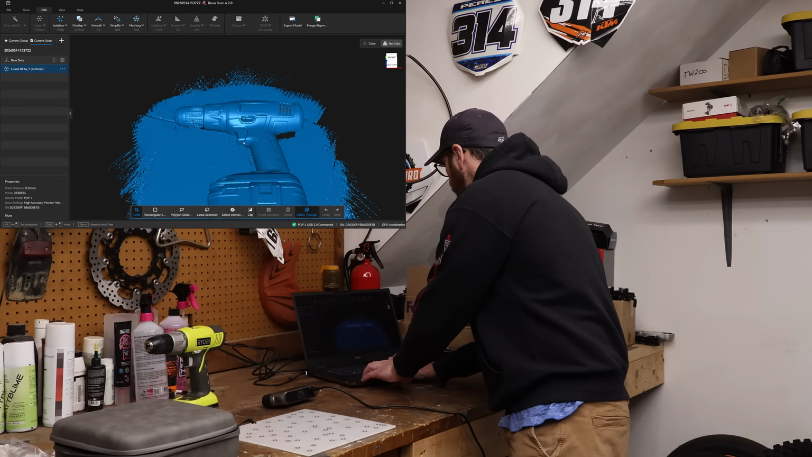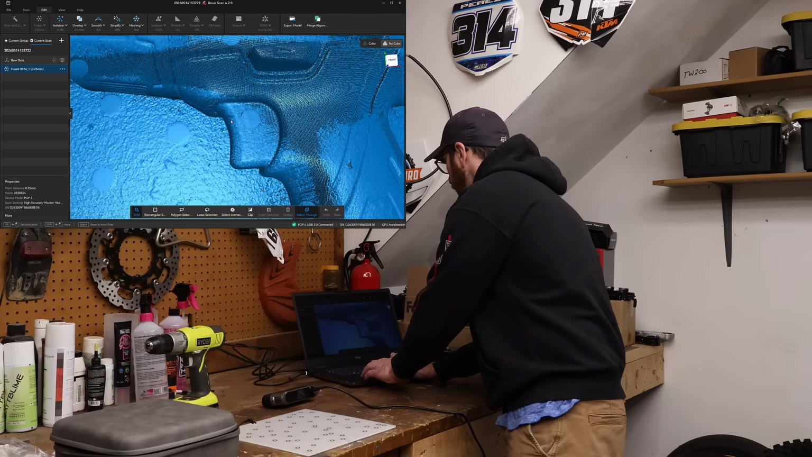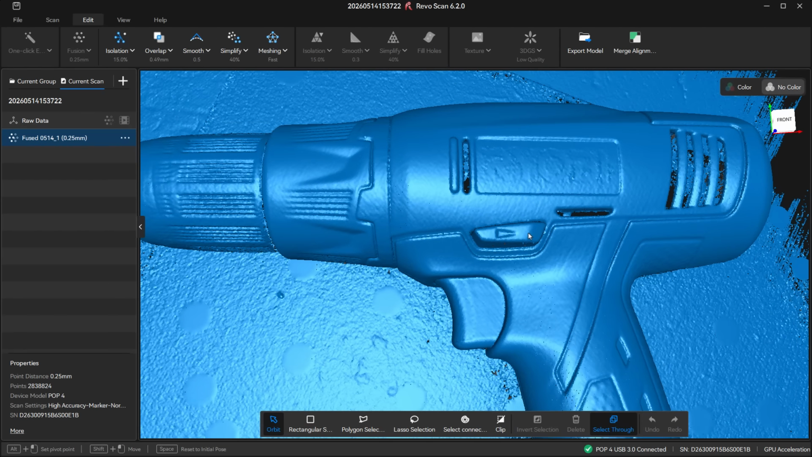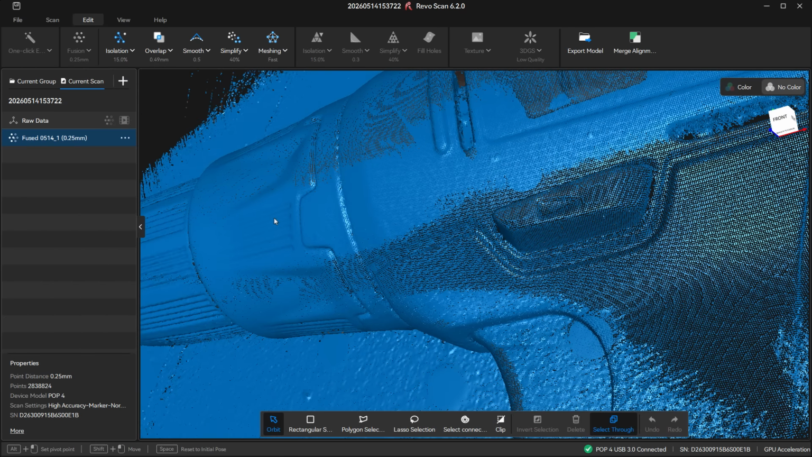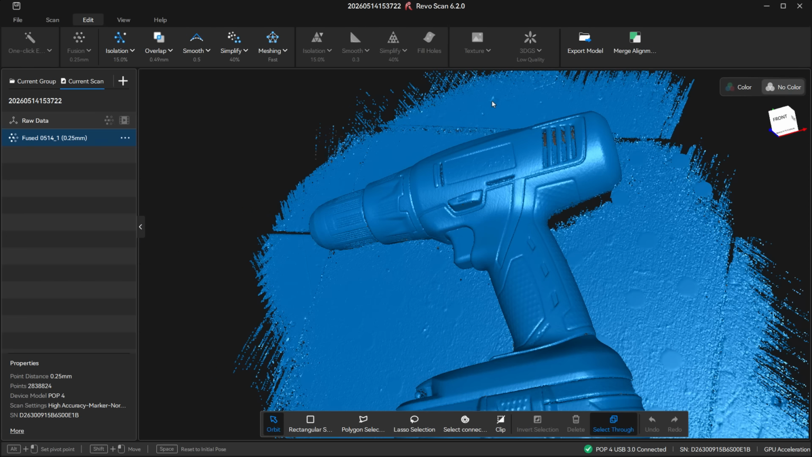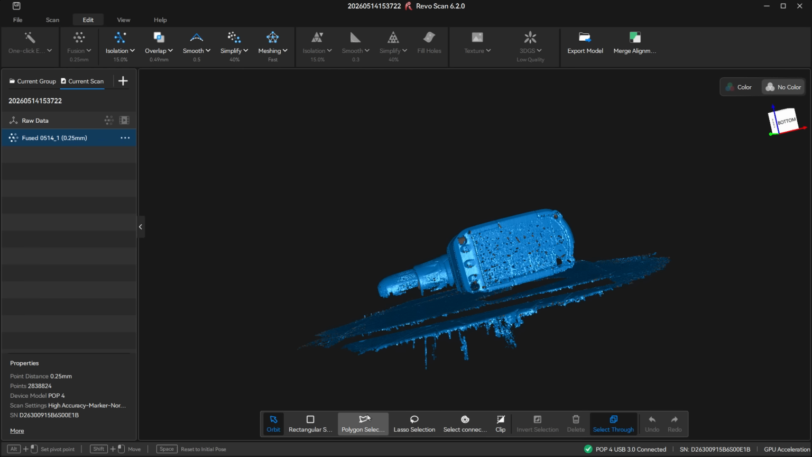This one here, if we zoom in, this is the point cloud that we created, and you can see the detail. Let's go ahead and try to pan this. You can see the detail in that button there. You can see the detail in the recesses around the drill chuck area. Kind of pull this back. What I'm going to go ahead and do is I'm just going to hack the bottom of this thing off.